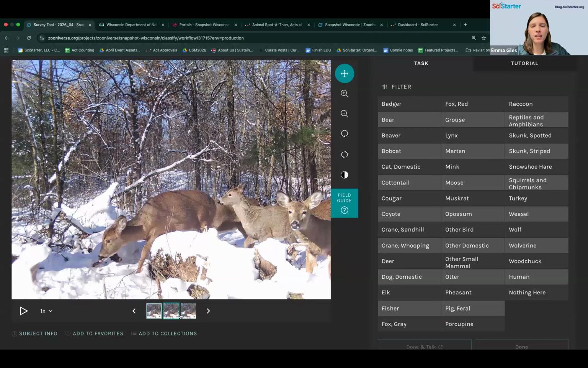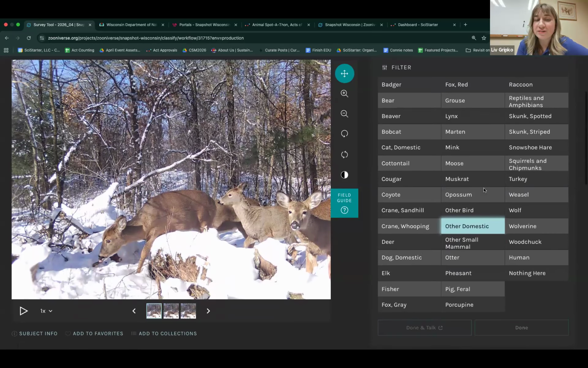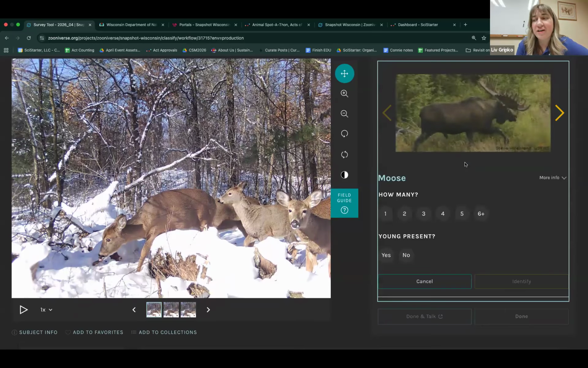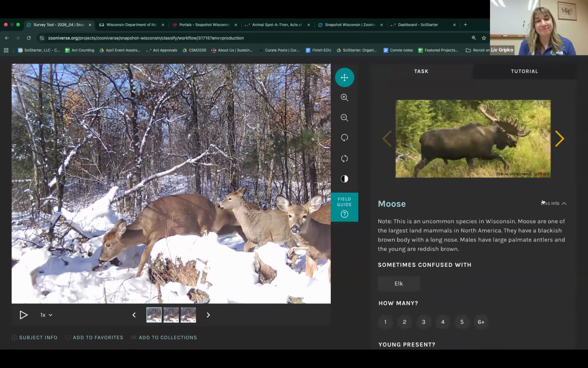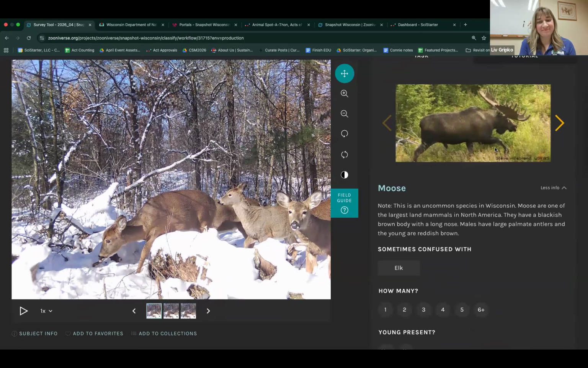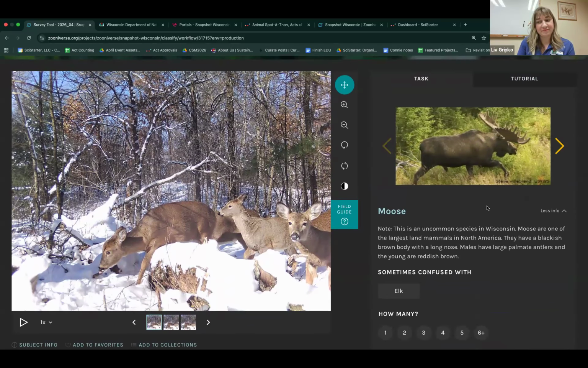Okay, gotcha. Have you seen any particularly rare species? Yeah, we have about 53 rare species to date since the launch of the project. Our most recent rare species is a moose, captured in Iron County. That's so big. How many sightings of moose have there been?